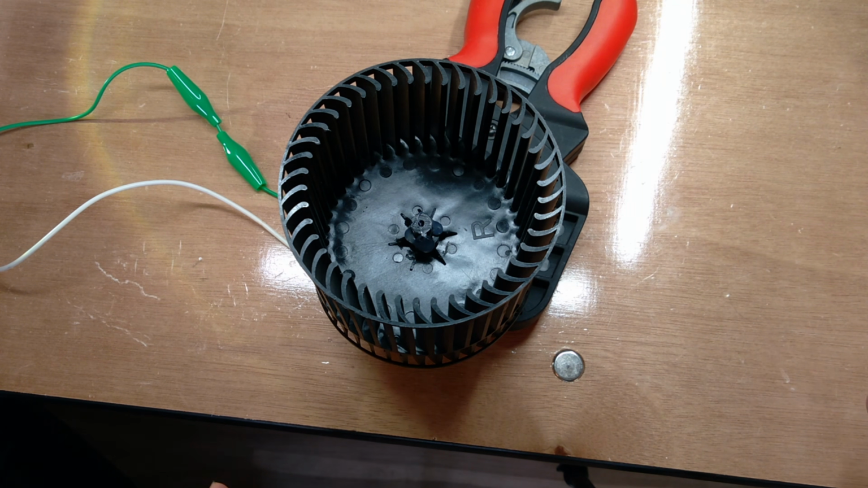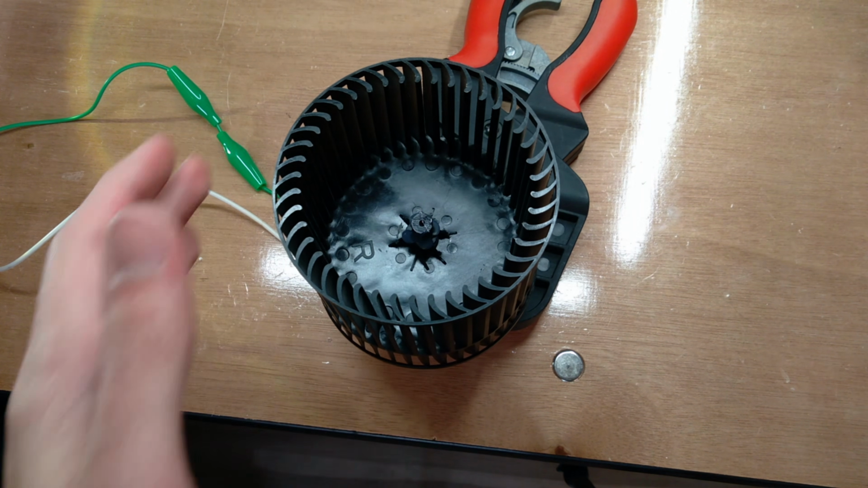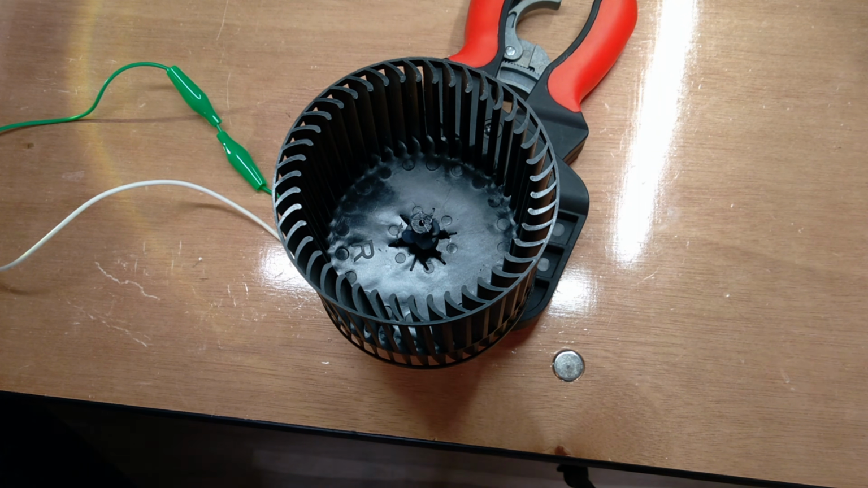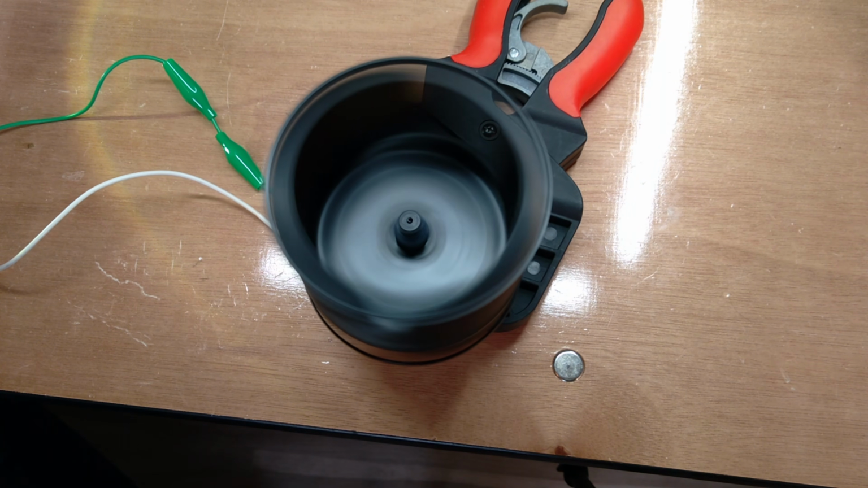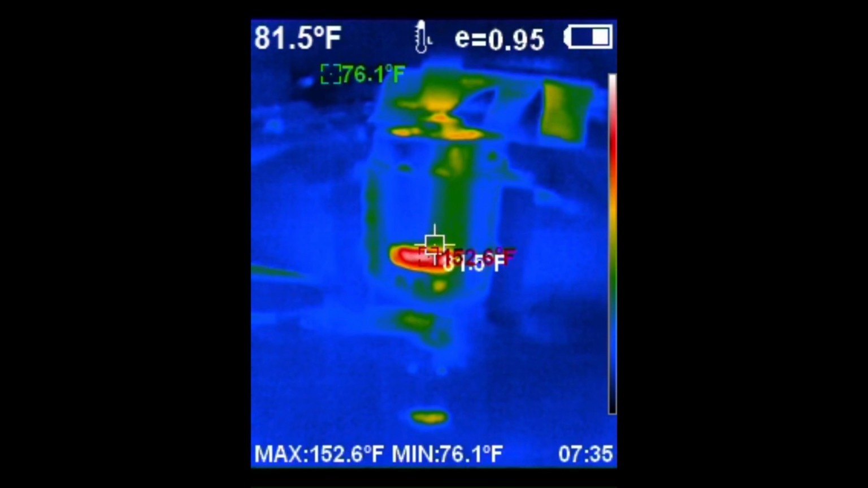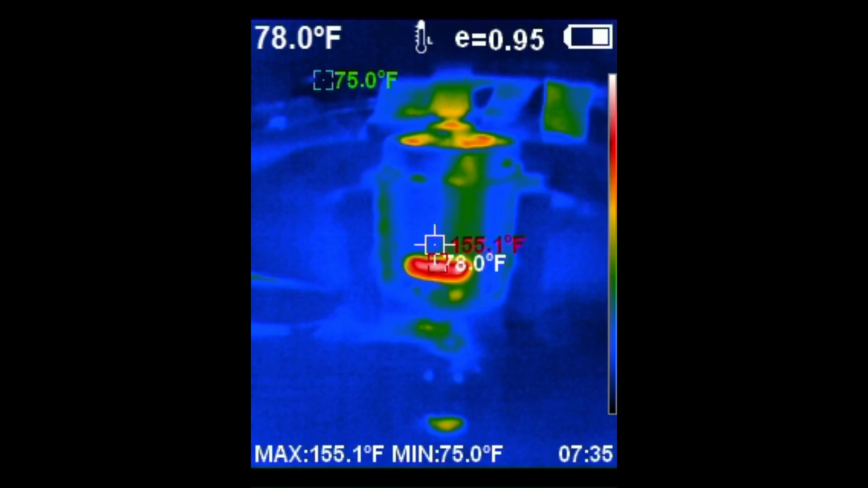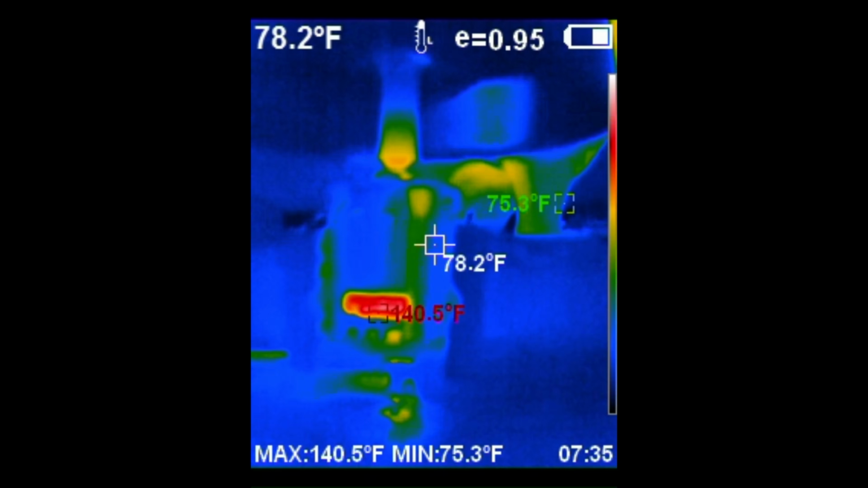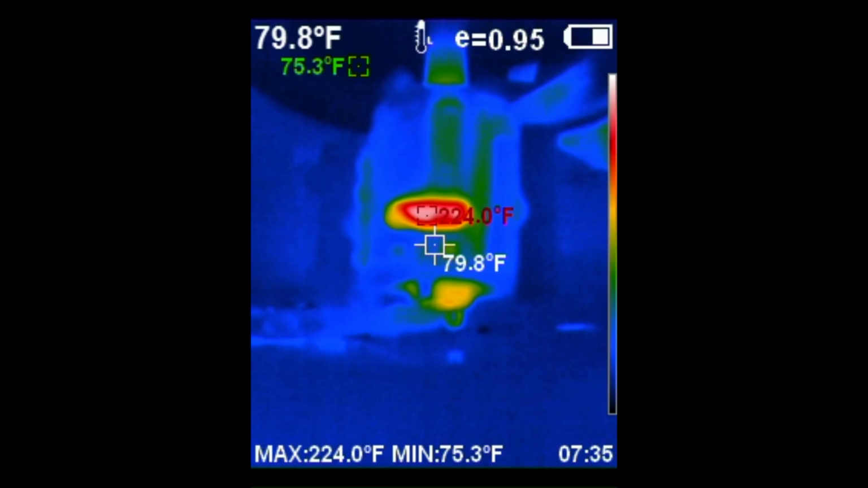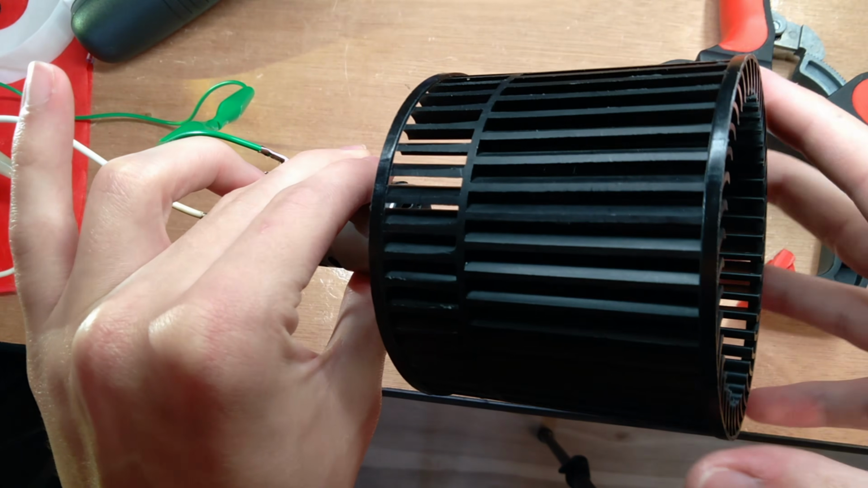Time to do the largest blower. Not going to be able to run this one very long because it's going to end up overheating the motor if I do it for too long. Now this is weird. The brushes are cooler than they were before with less load. Maybe it's a friction thing that creates more heat. But how hot are the coils? That's over the boiling point of water. Okay, we're done. It was getting way too hot.